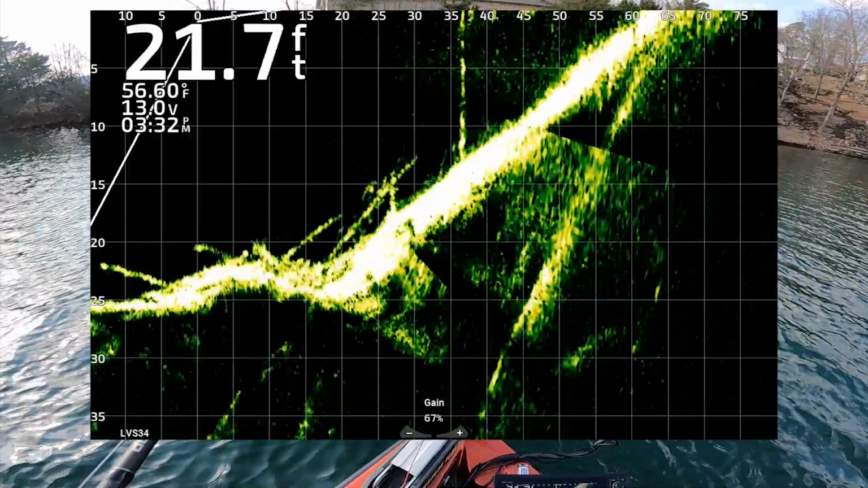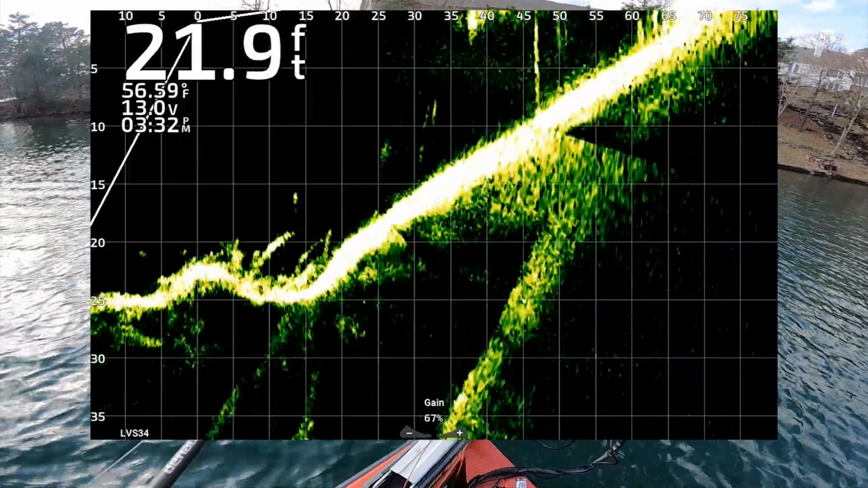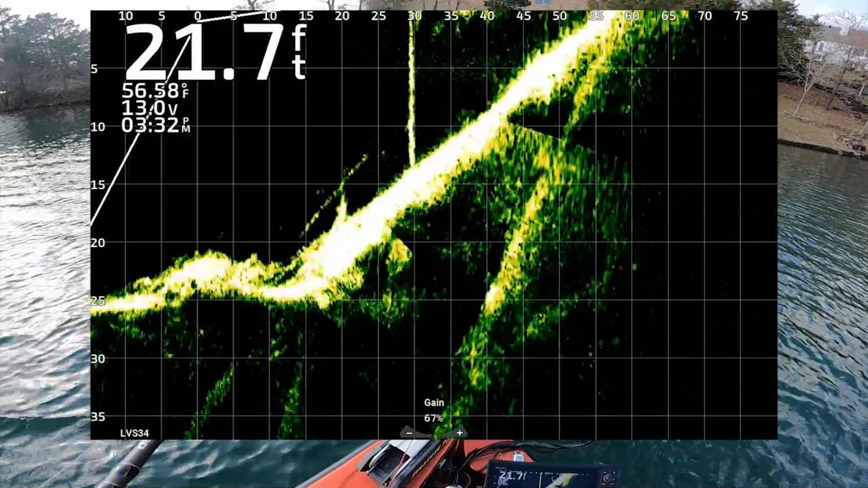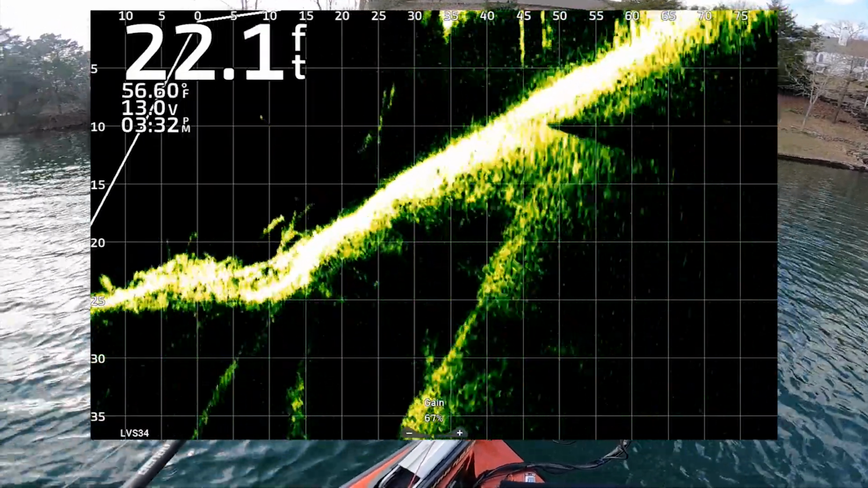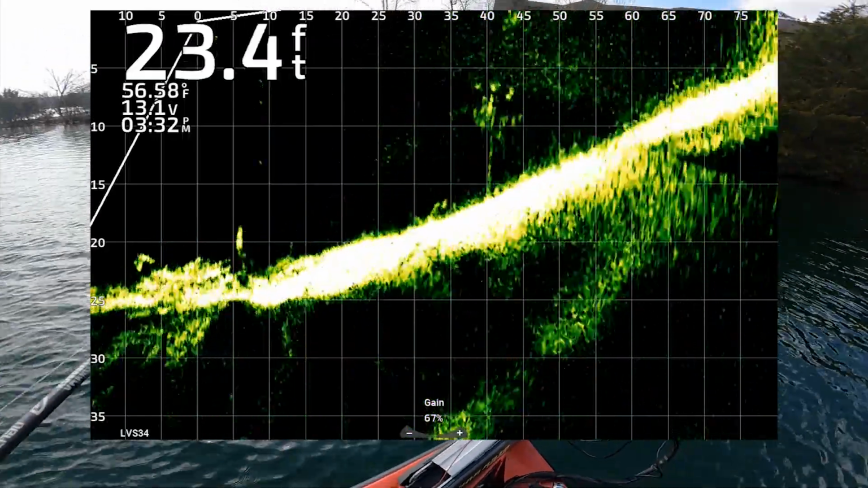Where'd my jig go? So guys, do you have to watch your jig the whole time? No, I'm not going to say to watch your jig the whole time. You do you, but it's just cool going up there and being able to see fish up there shallow, way up there. Now that one could be the back of that.